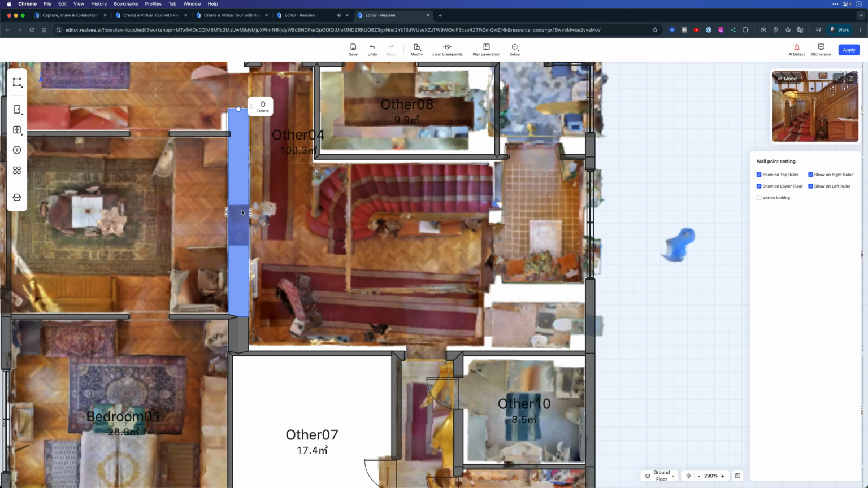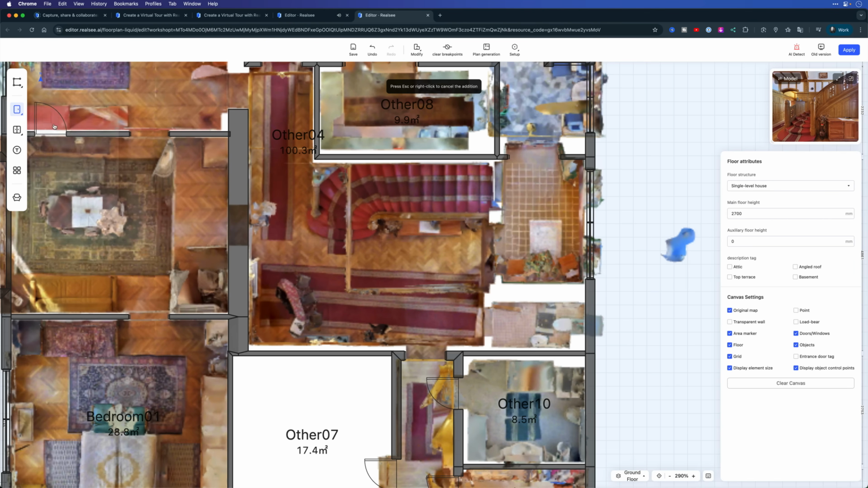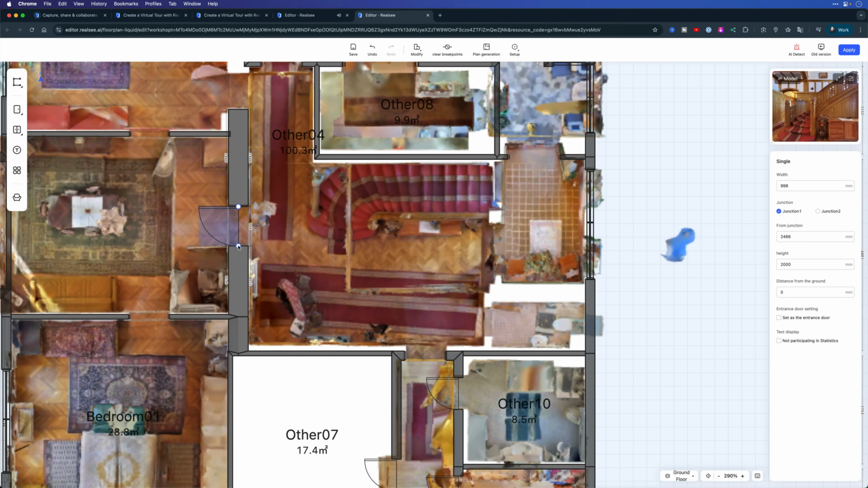Now at this point, there is a gap here that should be a doorway. So to add a doorway in here, I can go over here and choose the type of door. This is a single door, so we'll add that in, drop that into place, change the width of it, and then the door opened this way. We can see that in the scan. So we'll just flip that so it's opening the other way.